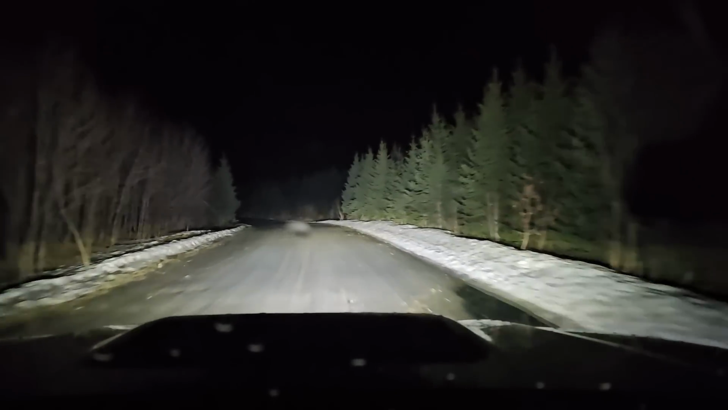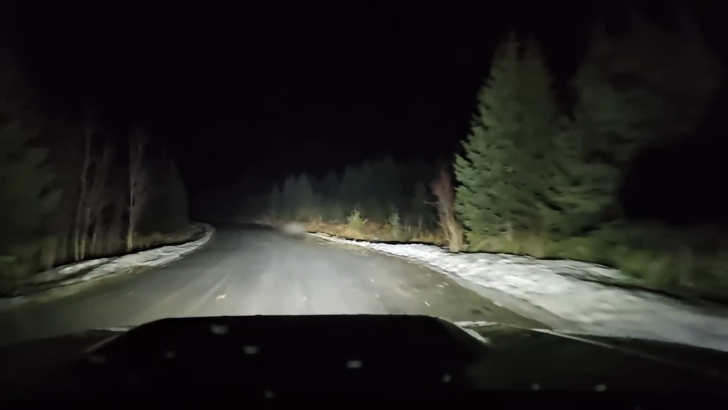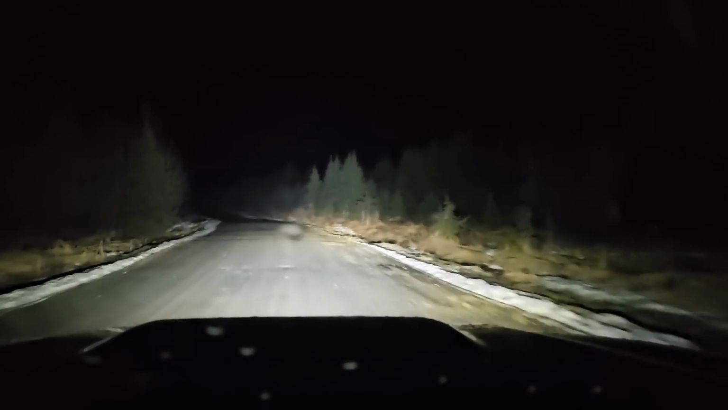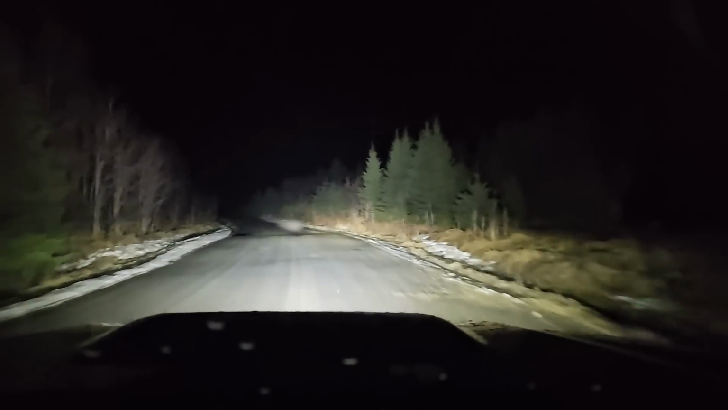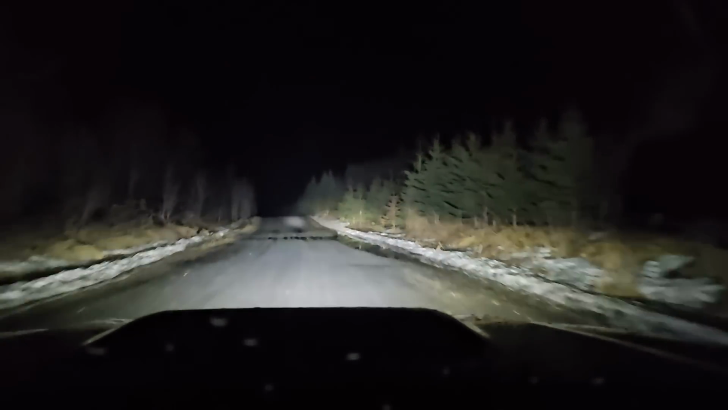And this is only a mid-sized truck. But it's good for the trails. It's good for off-road, because it's also not as heavy as a regular truck. So that's also a benefit in the mud.